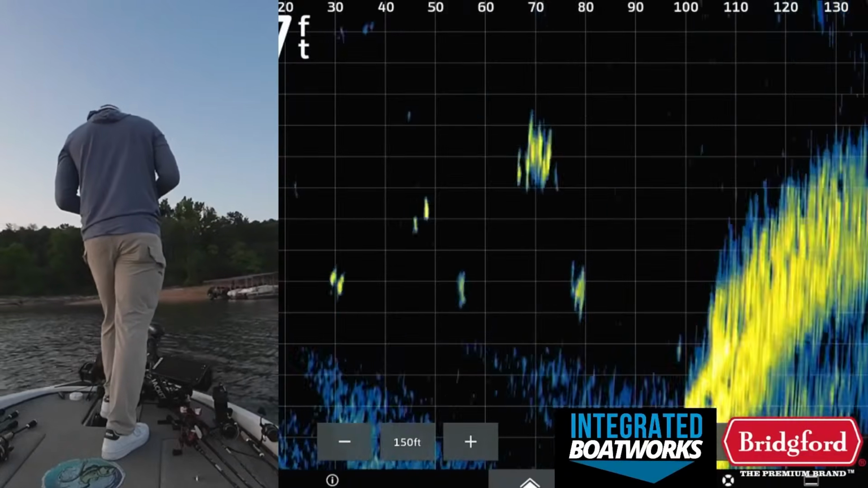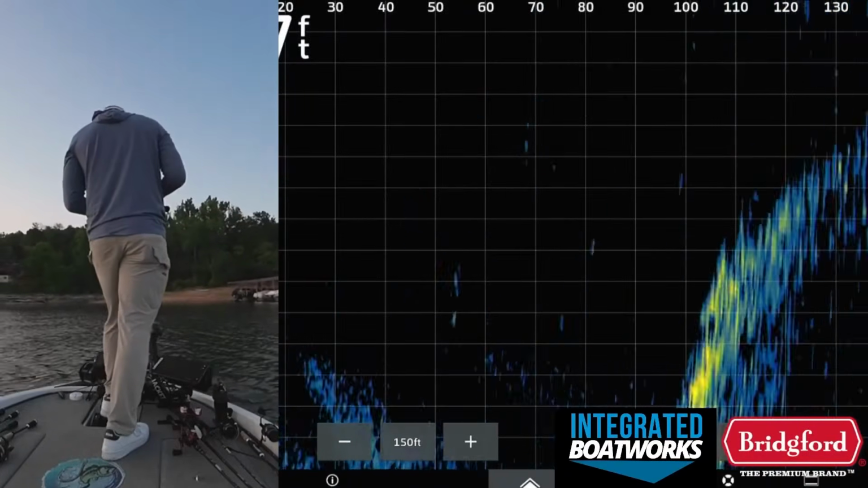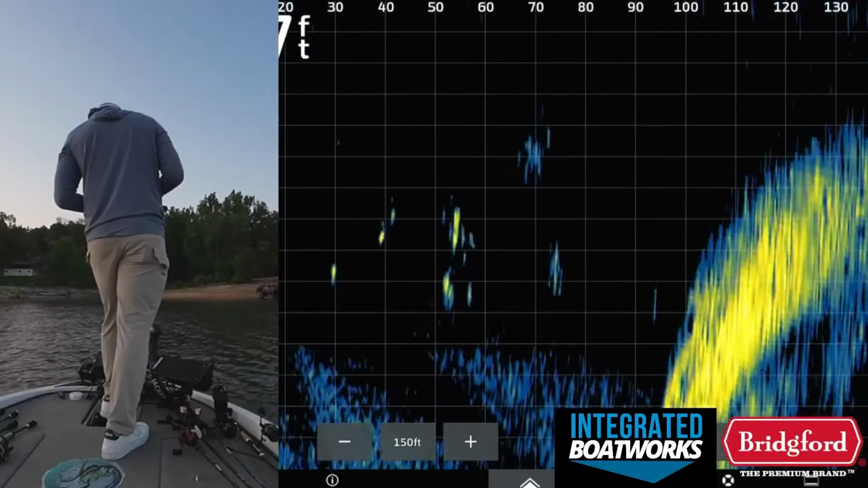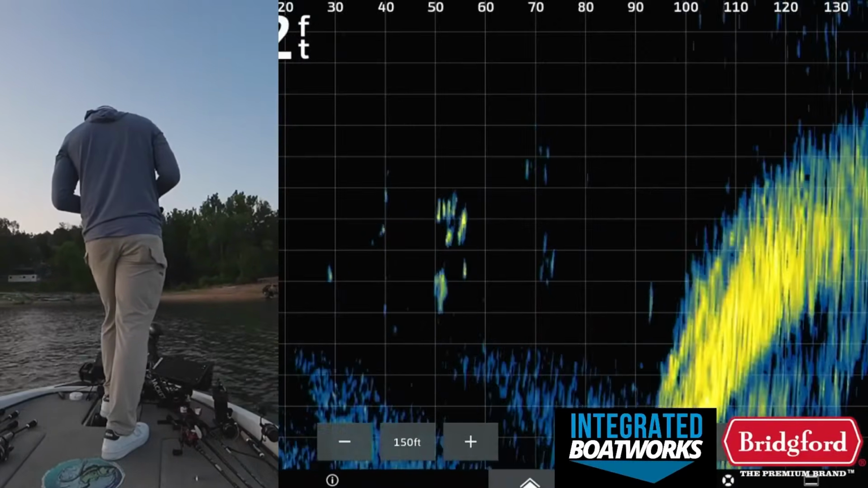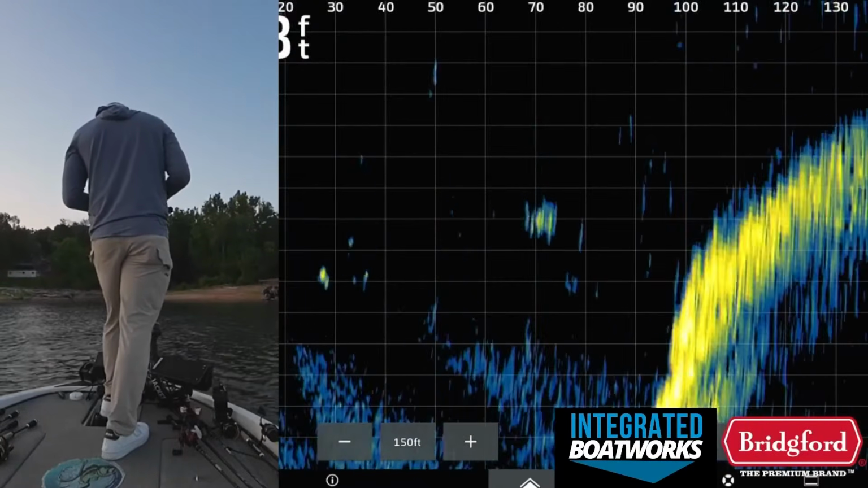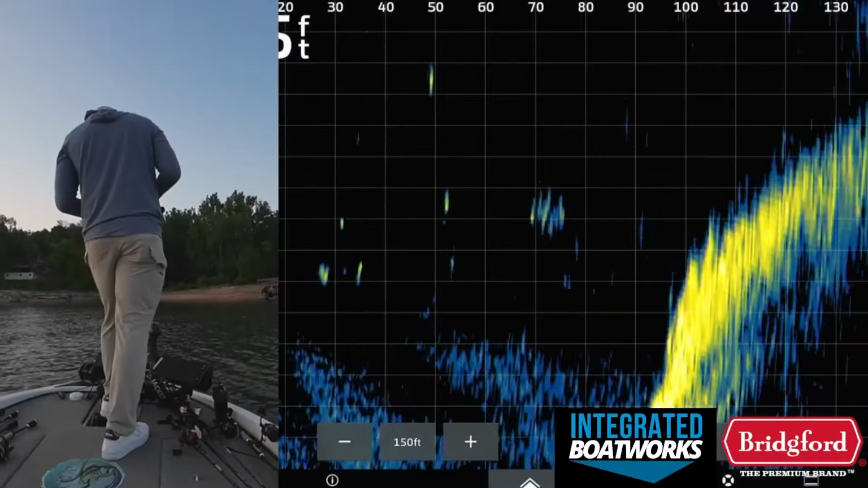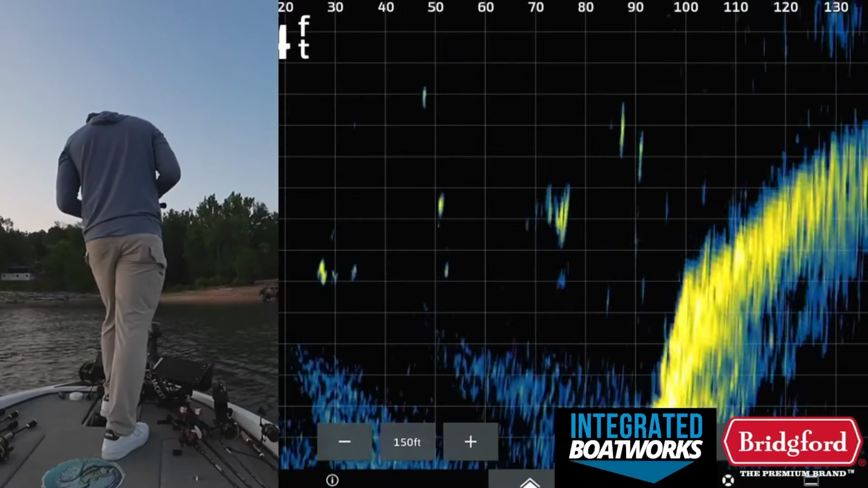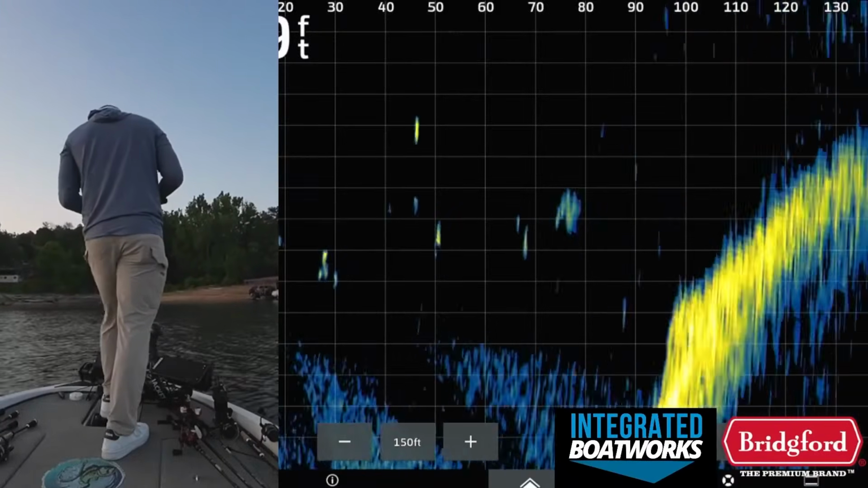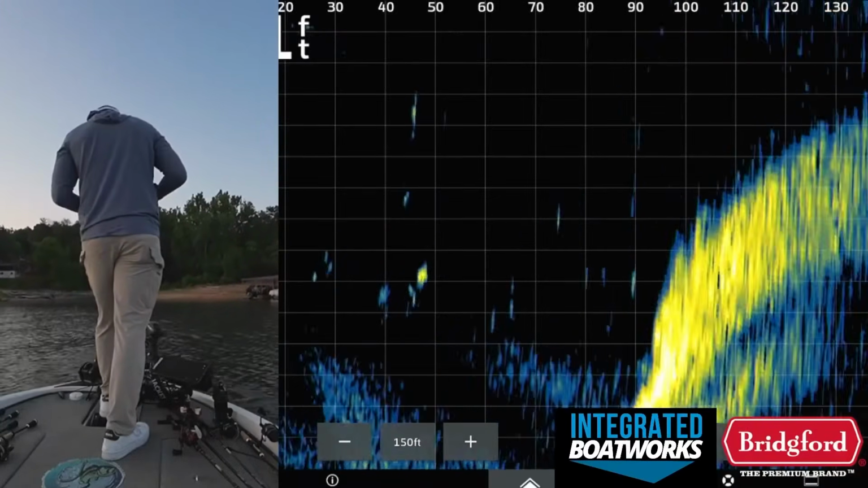Don't know what they are, to be honest. My bait's going down to them right now. But I really don't know what species they are. Pretty weird. Pull more casts up on those things because they're up there high in the water column.